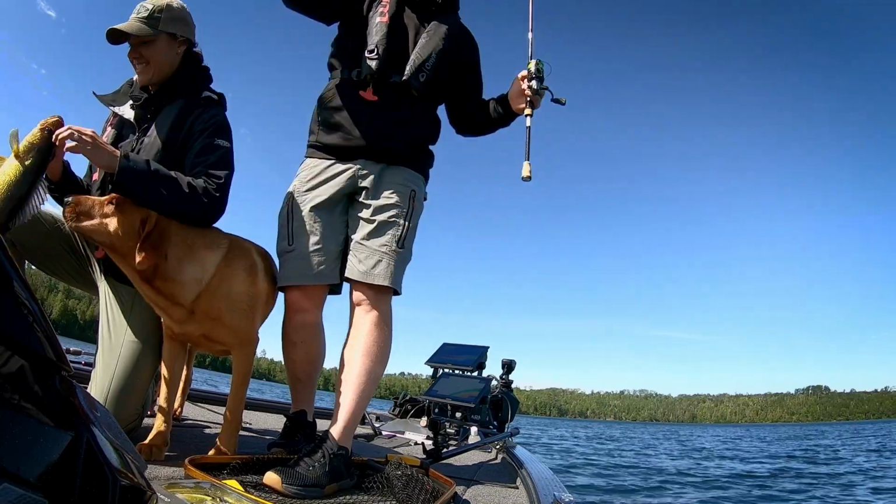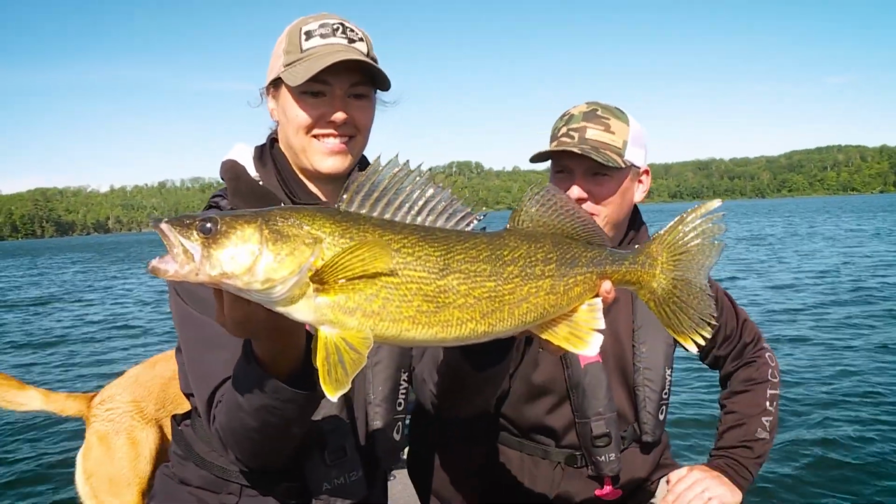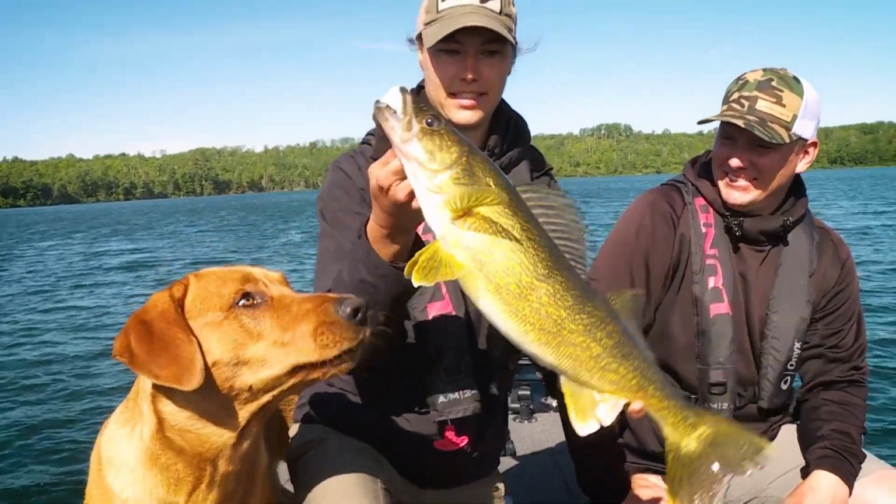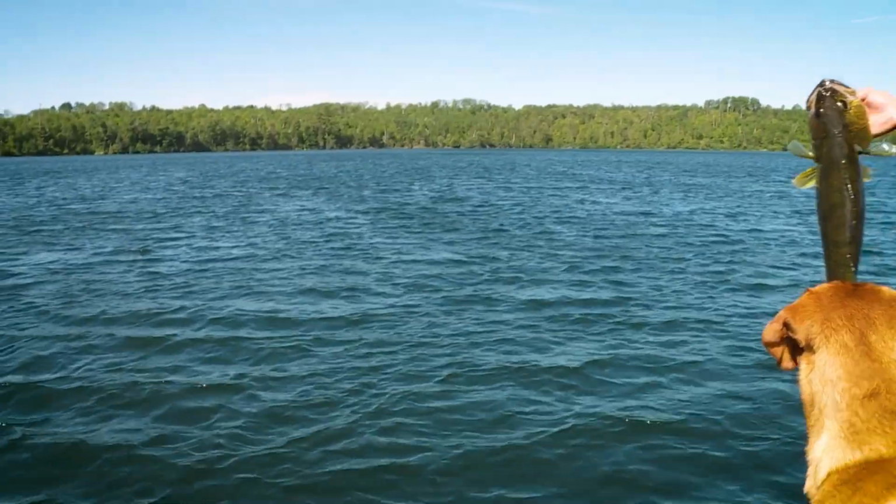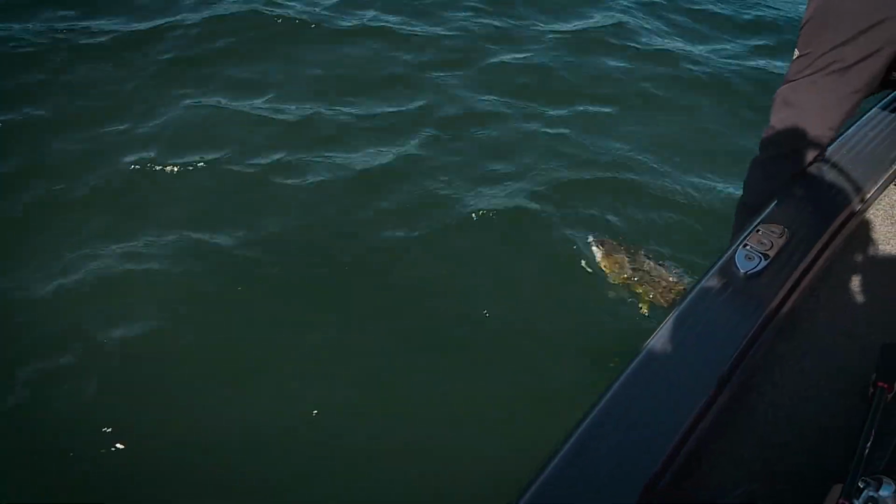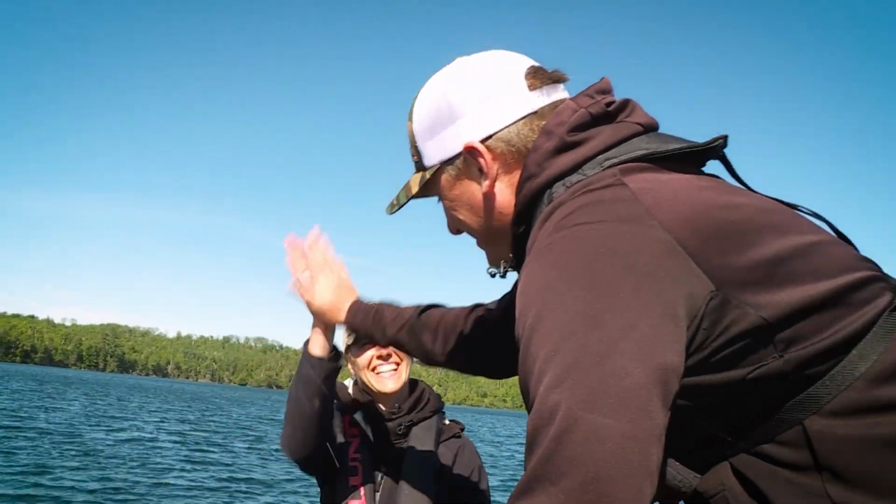That's what we call big giant leeches. Look at that. Nice perky walleye. Copper likes it. He does like it. It's a nice fish. It is. You're on the board.